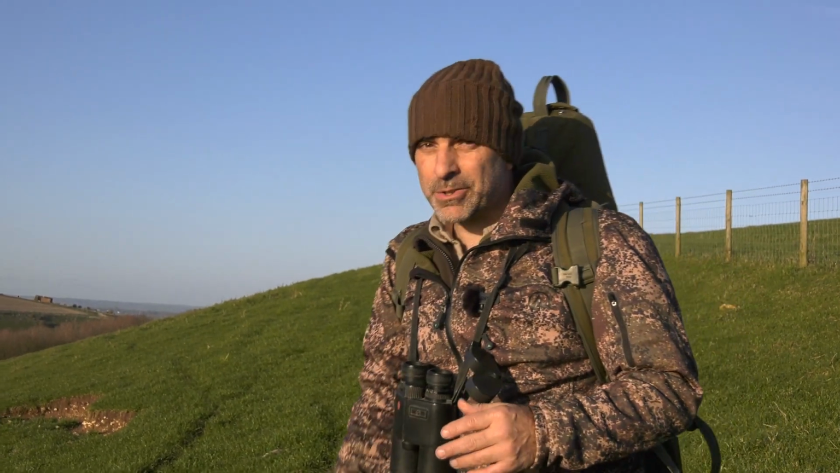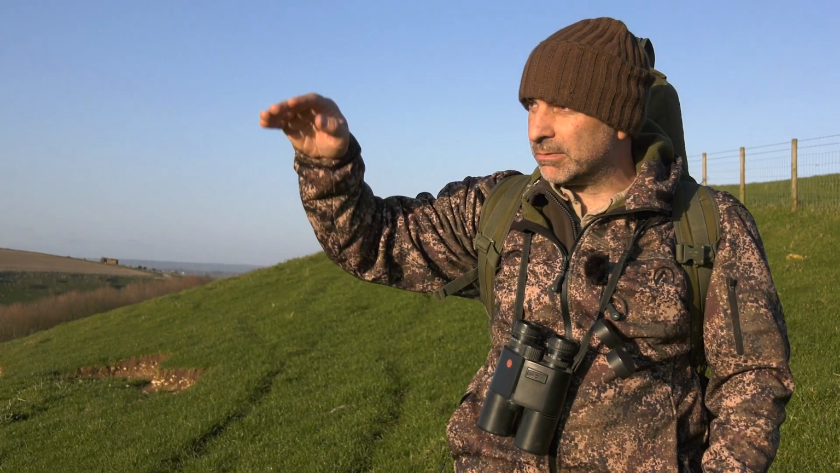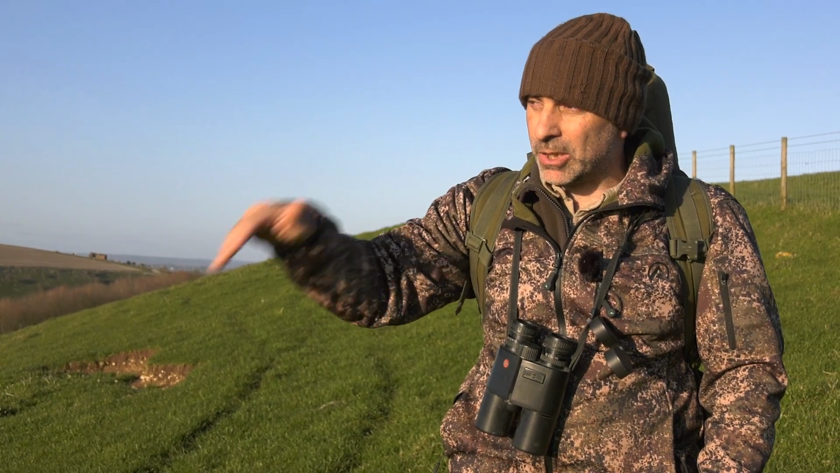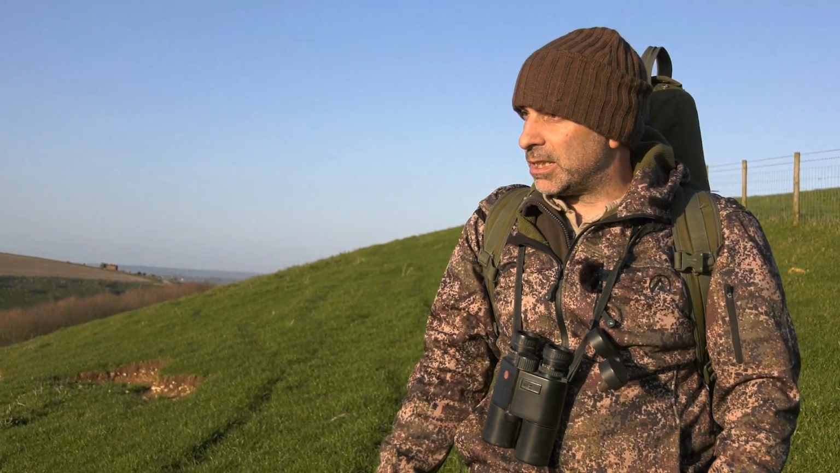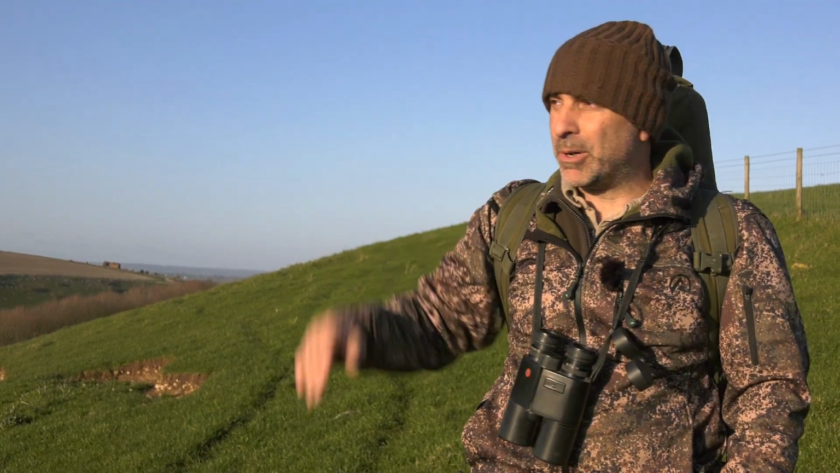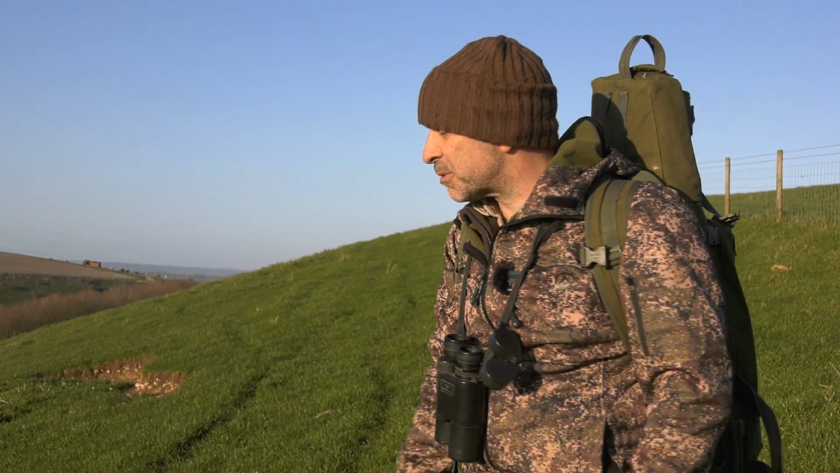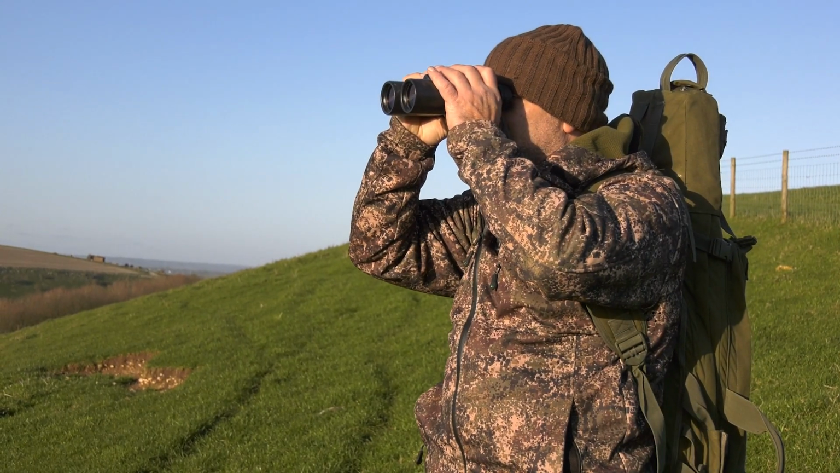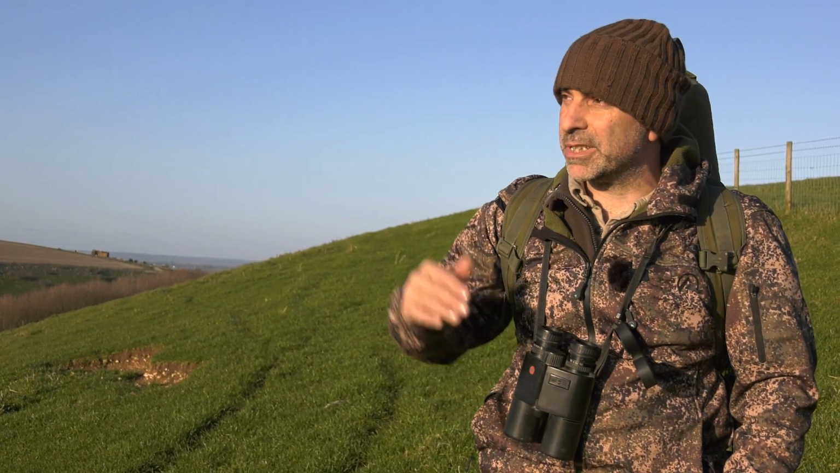So this is probably about as close as we're going to get to that bit of ground, because with the hill dropping down like that, and the way the valley is, if we get much lower, then we're not going to be able to see into that area of rough ground. And also there's some pylons running through here, so we need to make sure that we're above the cables. So I think here is probably about as close as we're going to get, which is between 300 and 450 yards.